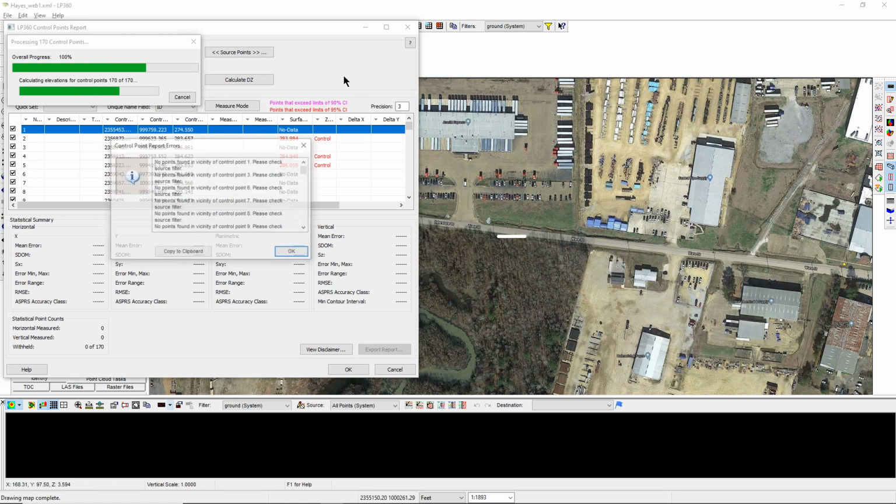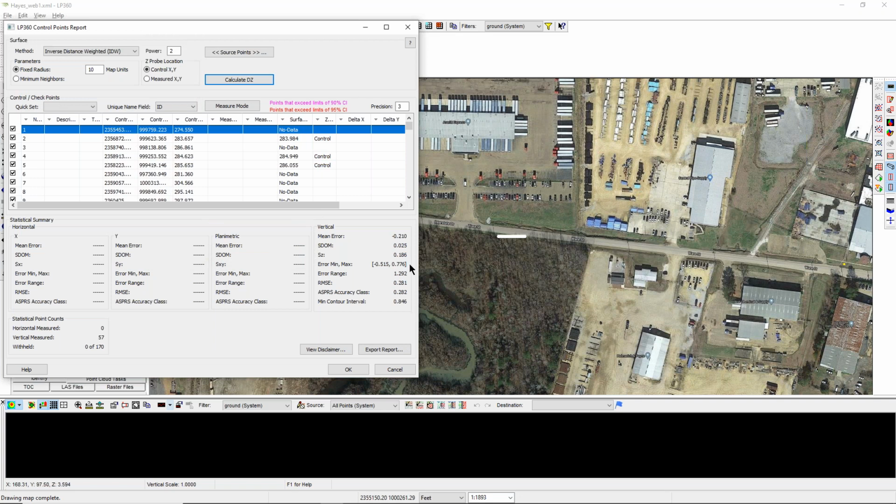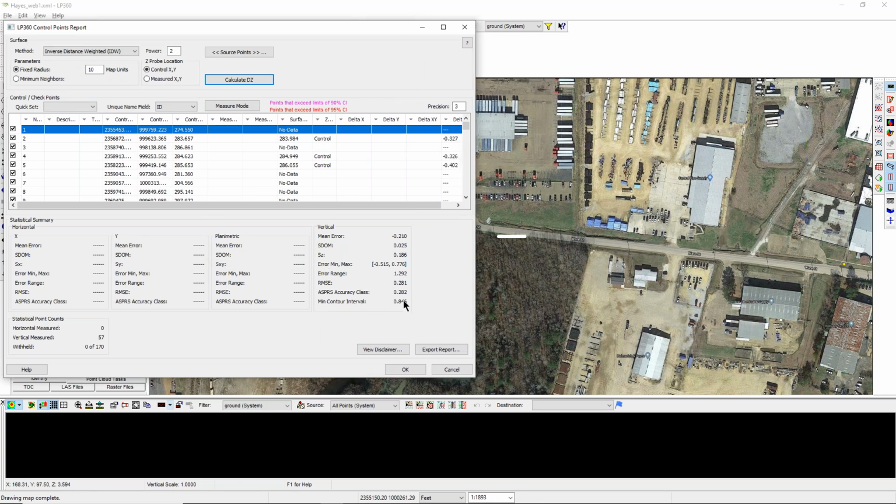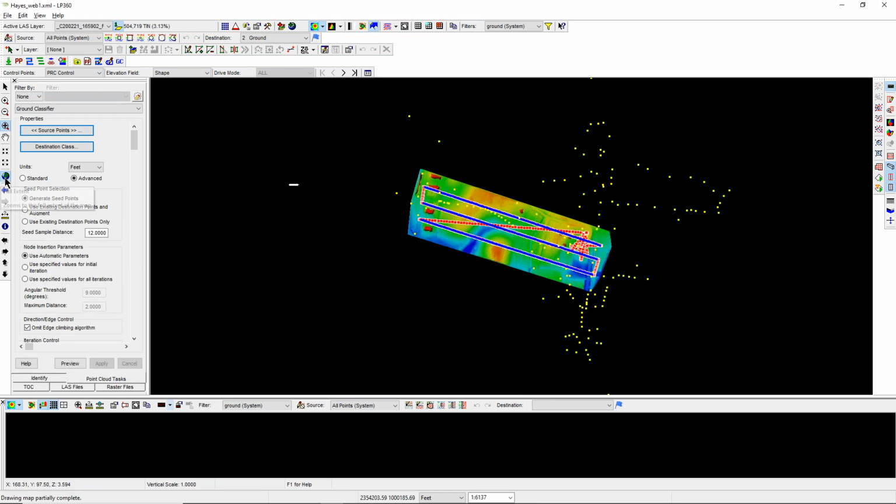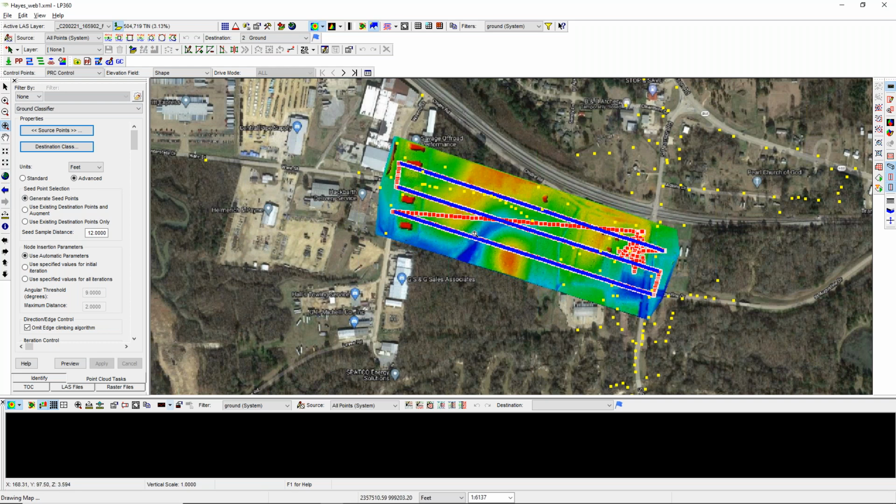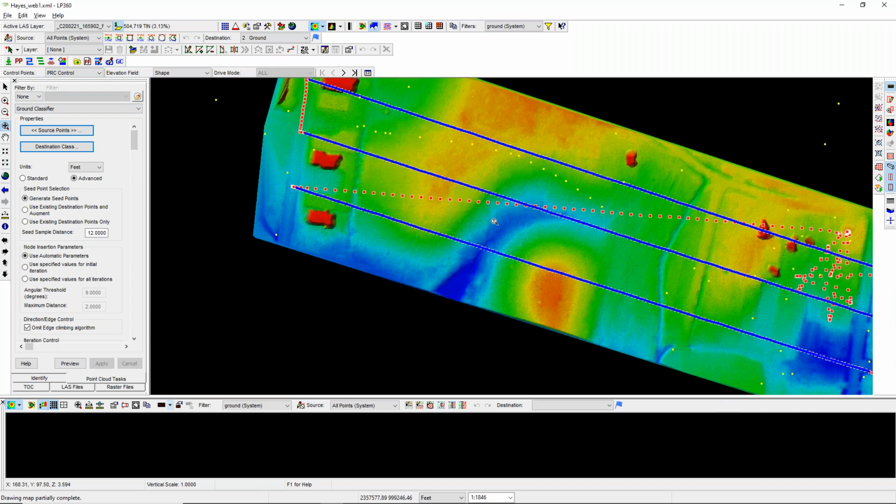So it's running the math now against what I call ground and against the surface. As you can see right here, guys, my ASP or accuracy class is 0.282, so my minimum contour interval is 0.846. Based on the customer's control, I could easily run 1 foot contours off the data right now. It just doesn't get any better. Let me hit the world and bring that stuff back. It doesn't get any better than that, guys. So anyway, there it is. You see control out there now.